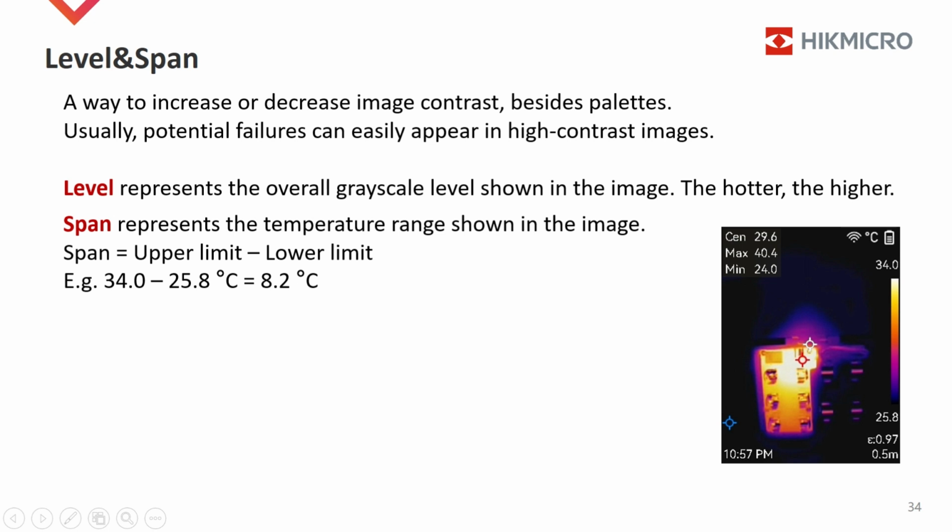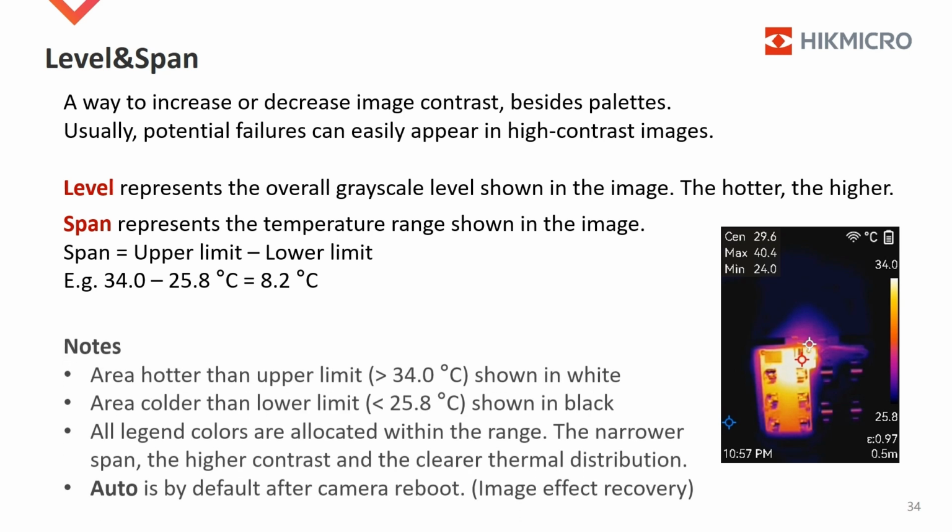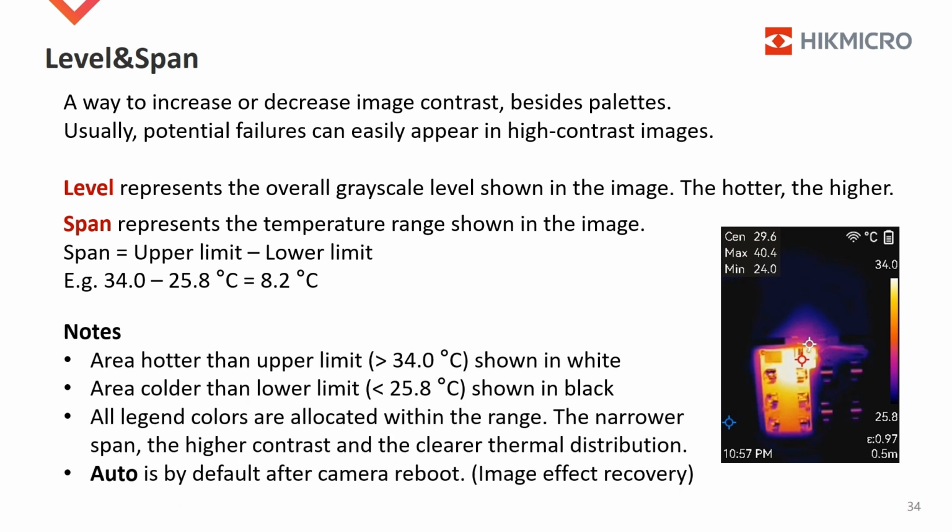Let's take this image as an example. 34.0 minus 25.8. The result is 8.2 degrees Celsius. Please note, the area hotter than the upper limit is shown in white. The area colder than the lower limit is shown in black. The legend colors are determined by the palette in use. All the colors are allocated within the range. The narrower the span, the higher the contrast. In the temperature range, the higher the contrast, the clearer the thermal distribution.